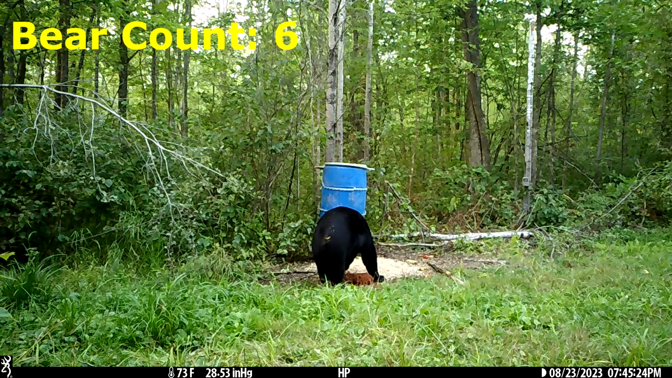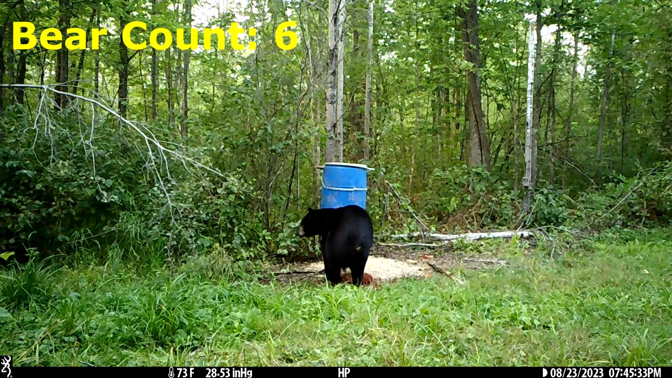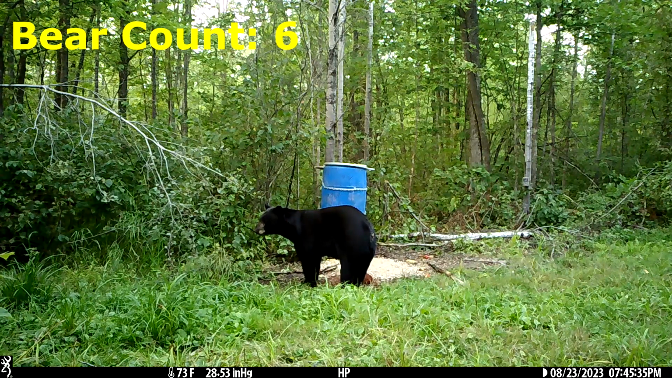Now we're at 7:45 on the evening of the 23rd. A bear shows up. I think this is the same large male we've been seeing that we saw last night. And so I'm going to leave the count at 6 bears. They only stay for about 10 minutes before they run off.